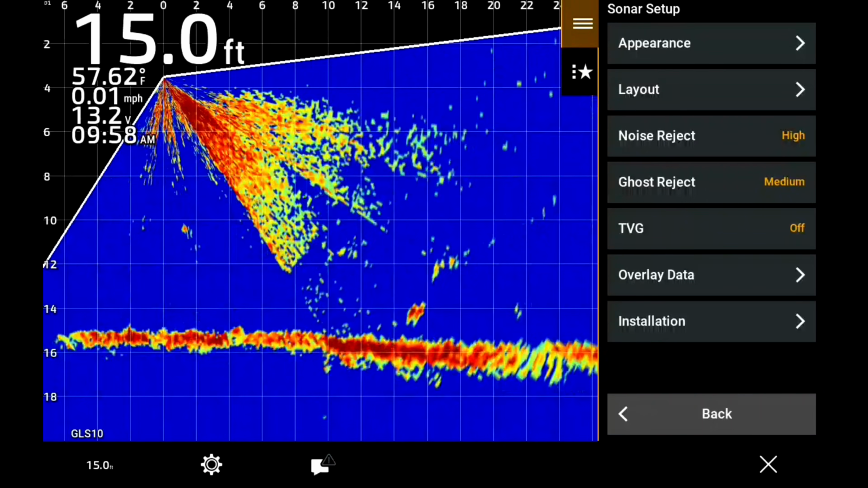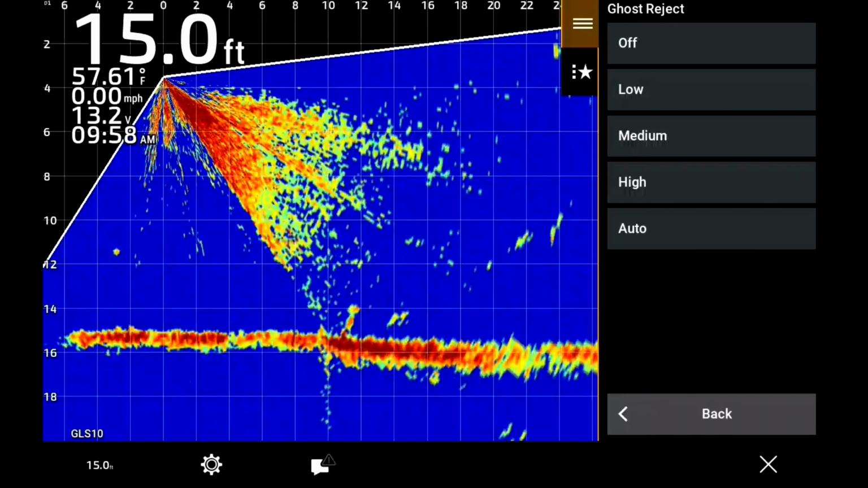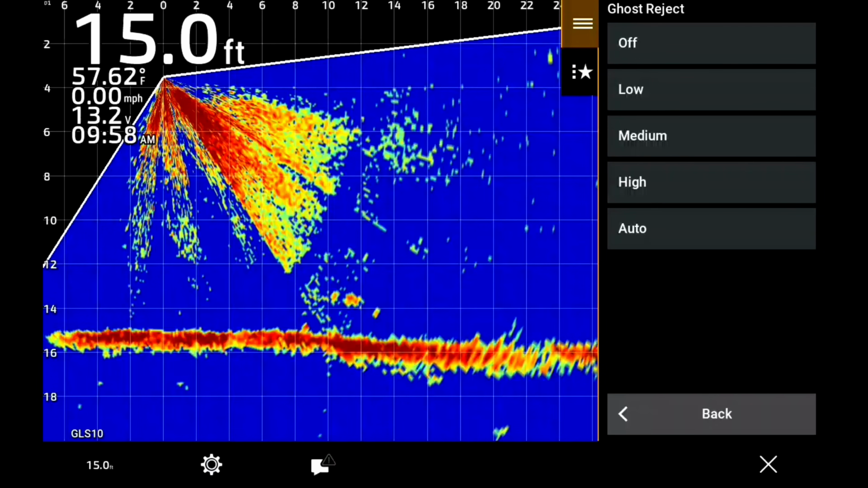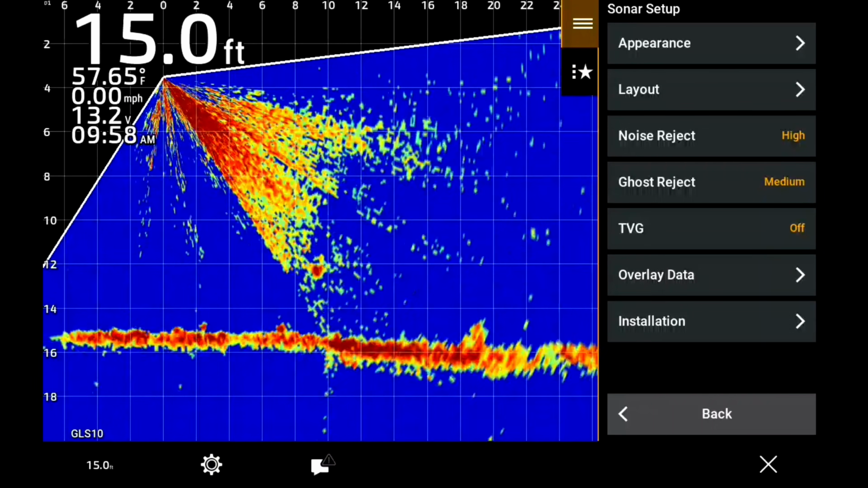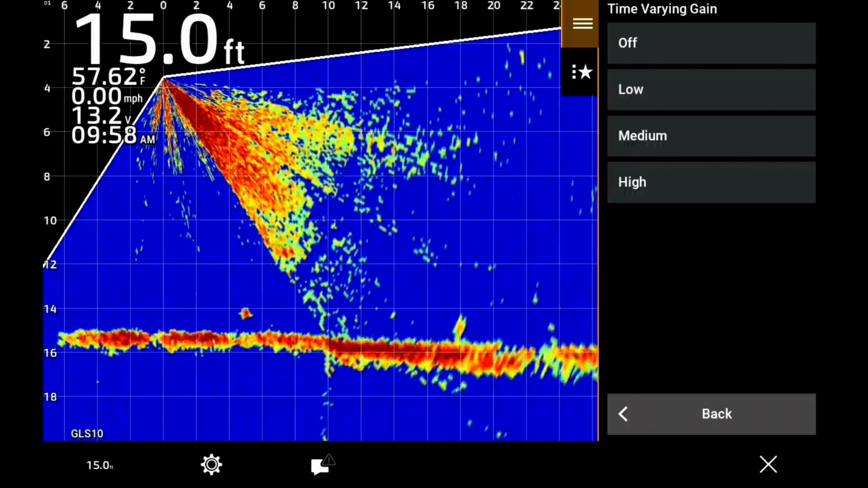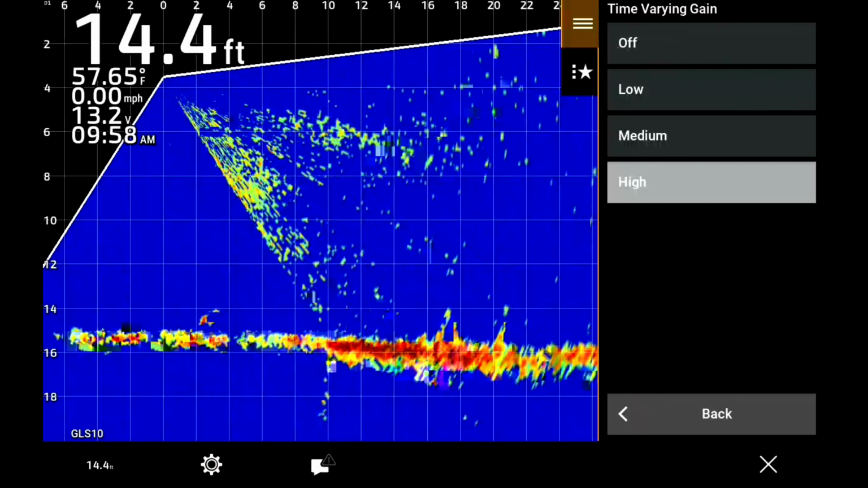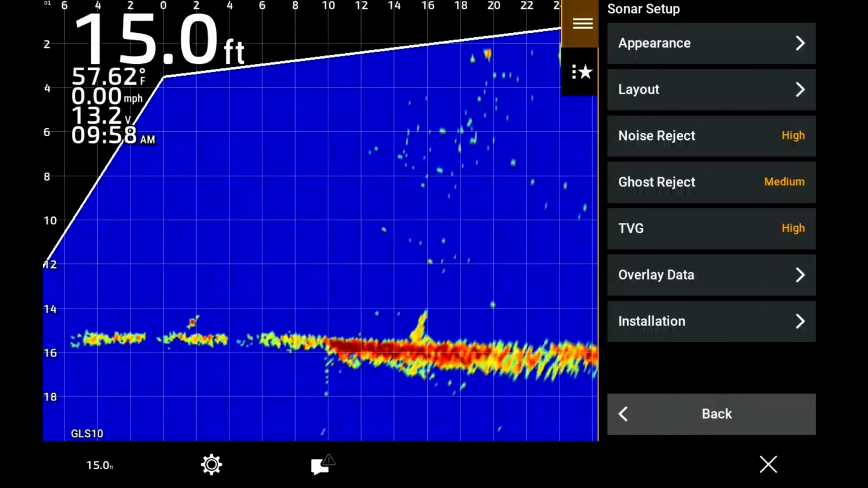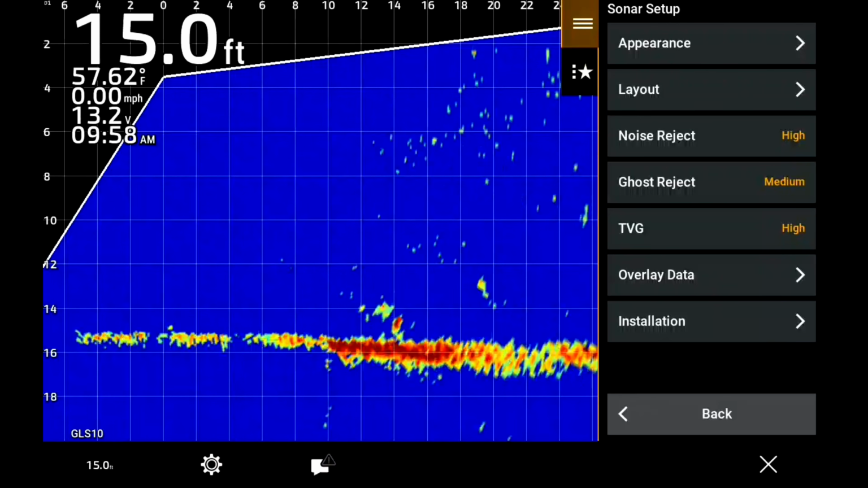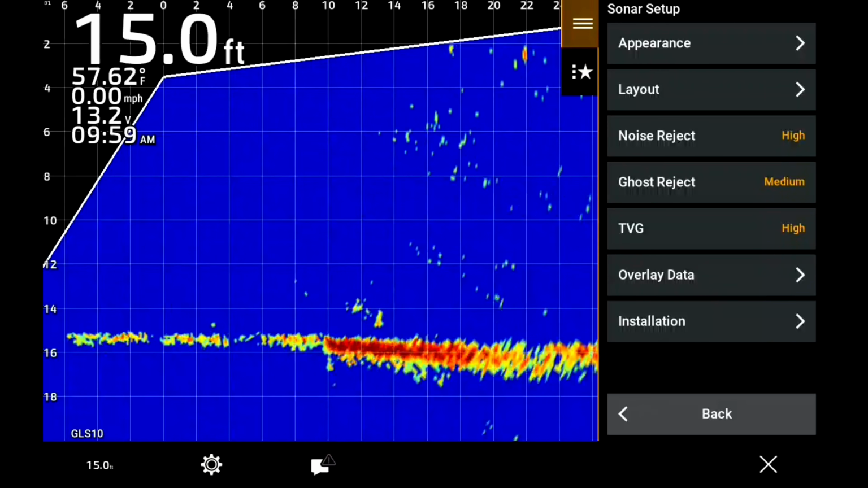So that's high ghost reject, medium ghost reject, and low ghost reject. Set it to how you feel works for you. I like mine at medium. My TVG is off. If I turn it to low, it looks like that. TVG to high looks like that, which is a cleaner screen, but I think you lose a lot in it too. So I'm gonna try this for a little bit. I can always go back to it because I have it saved.